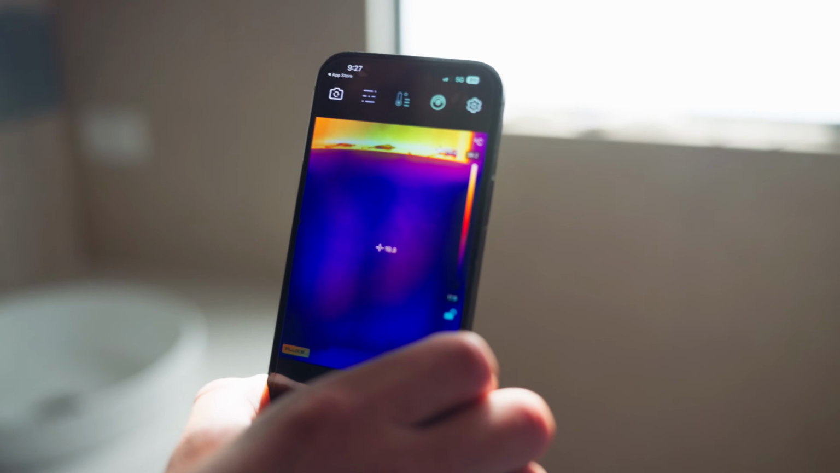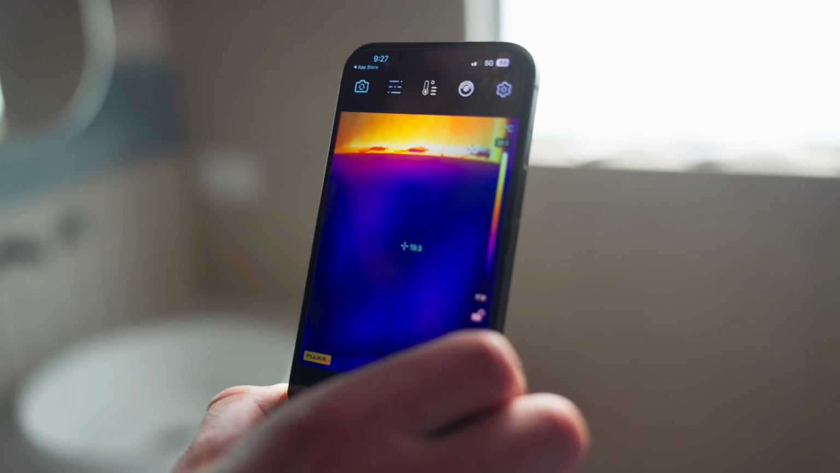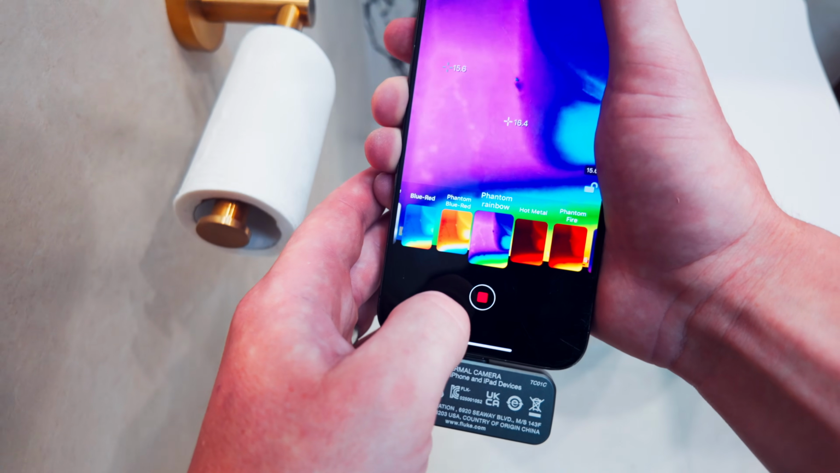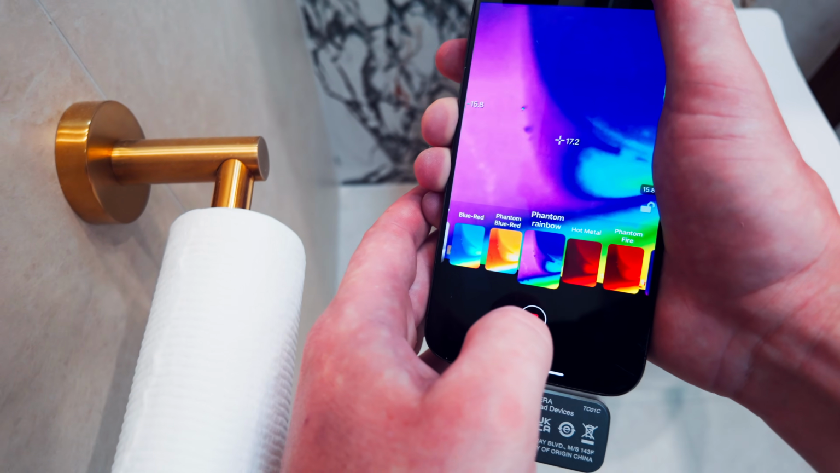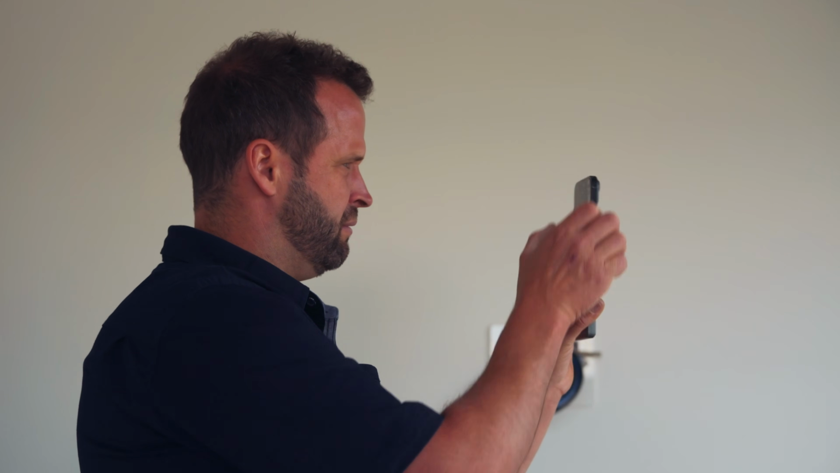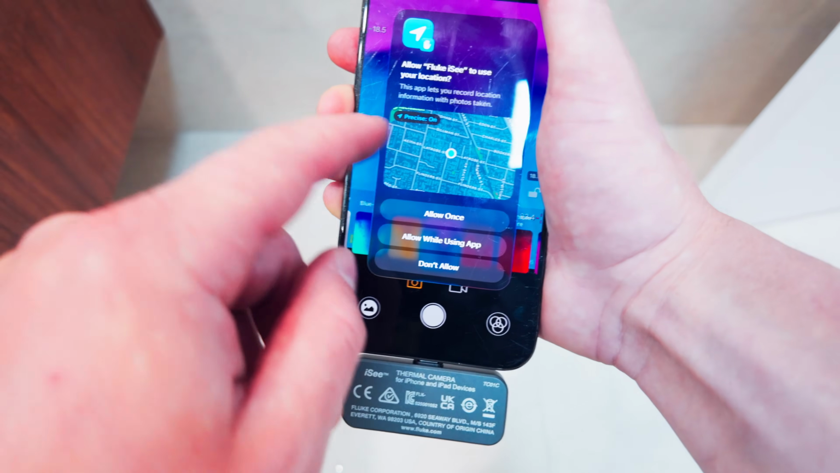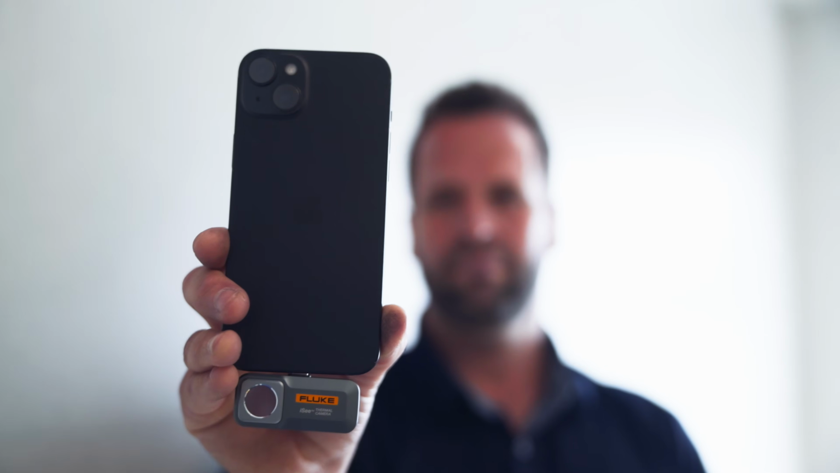It also includes the option to show a visual image on screen during picture-in-picture mode, and captured thermal images are saved to the Photos app, where they can be easily compared with visible light images captured with your phone's regular camera app. You can share and manage images and videos in real time. So essentially you take the photo, you take the video, you can click share, send it straight to someone from the app.